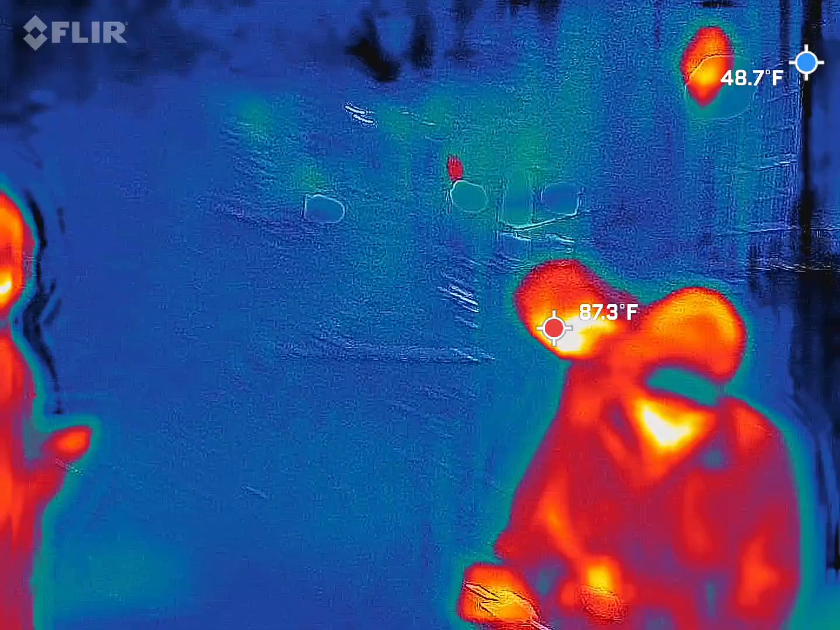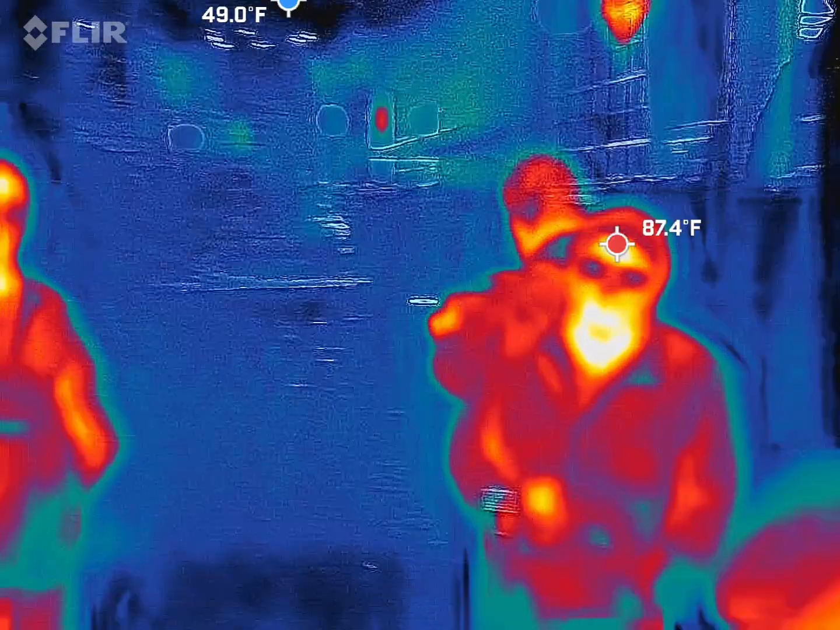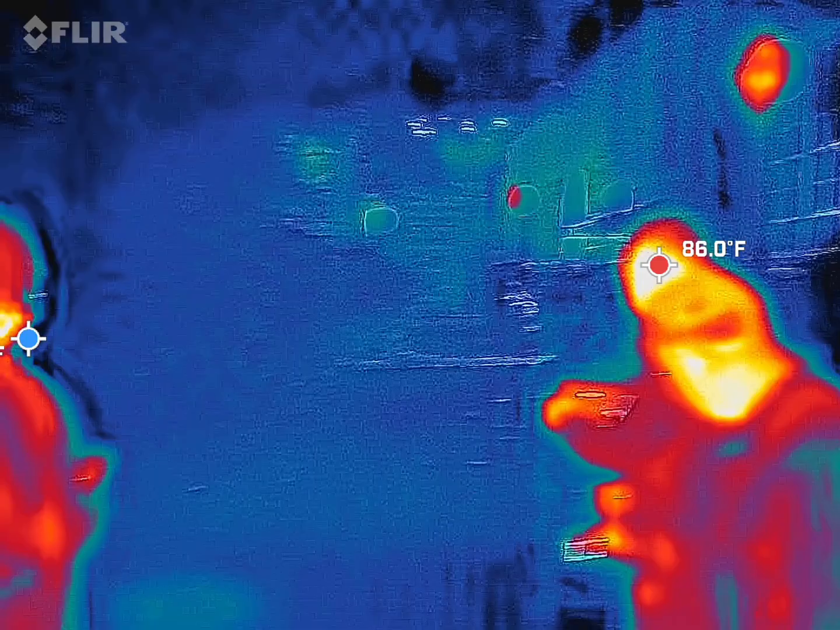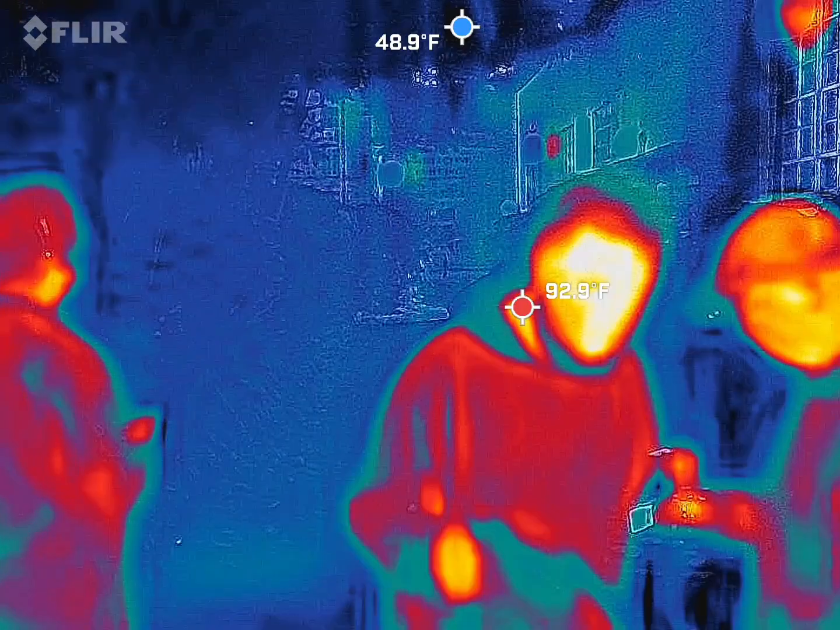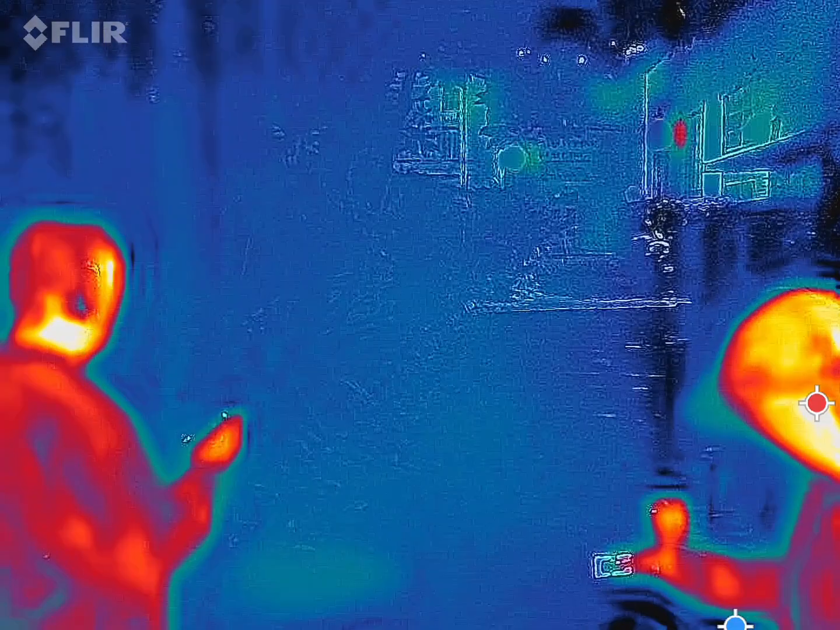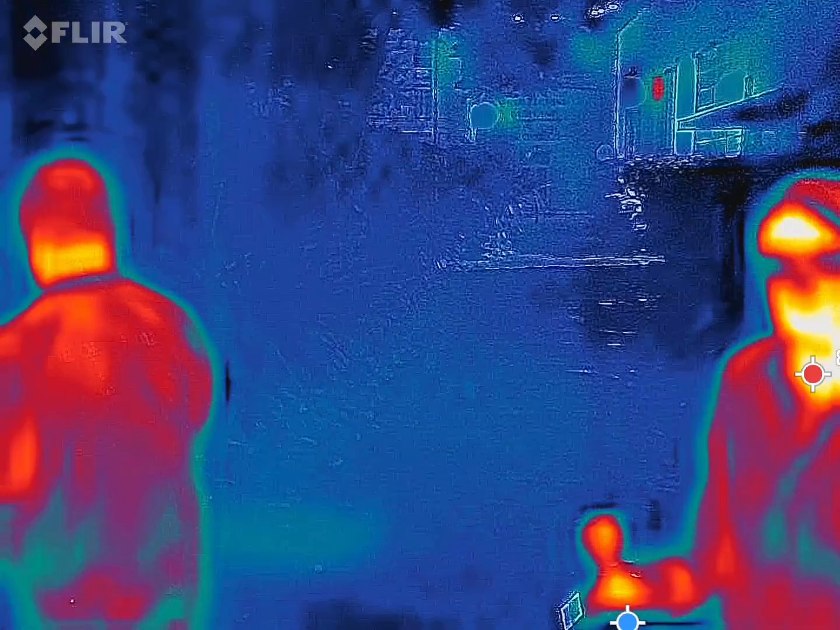So I saw a real dark blue from the line of the hedges coming out. Anybody vaping over there? Vape actually comes out in a water droplet form, and that can cause a cold.